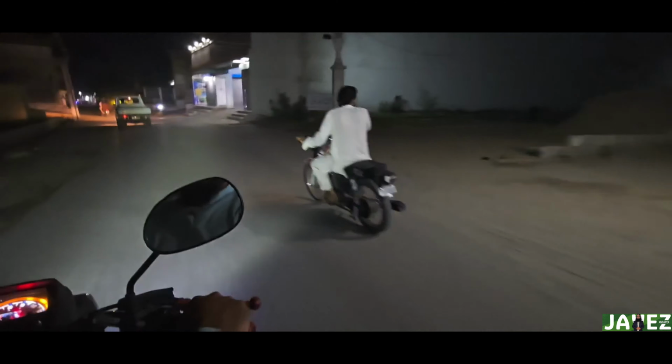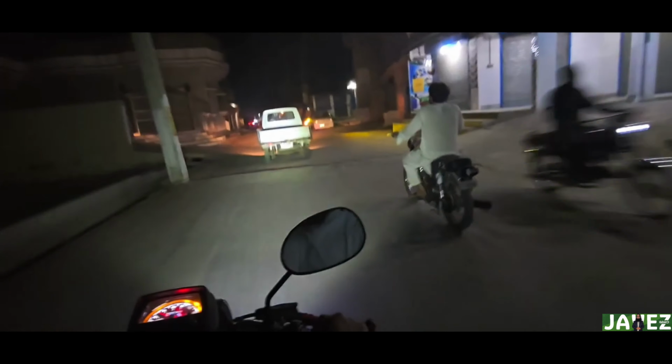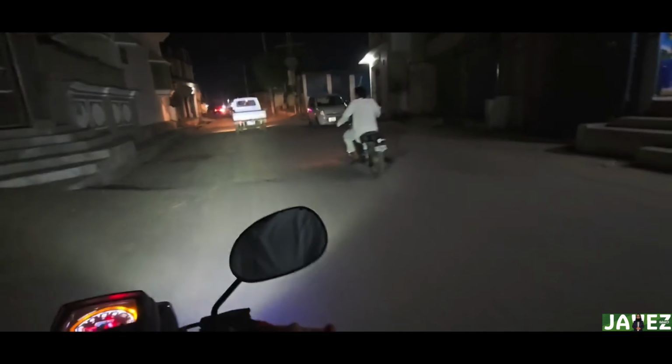So the cost of living in Pakistan is fairly high. As we come back to a safer haven, now the Mallah Addah. Mallah joins formally in the distance. We've just gone through a fairly lit Shadi Khan.